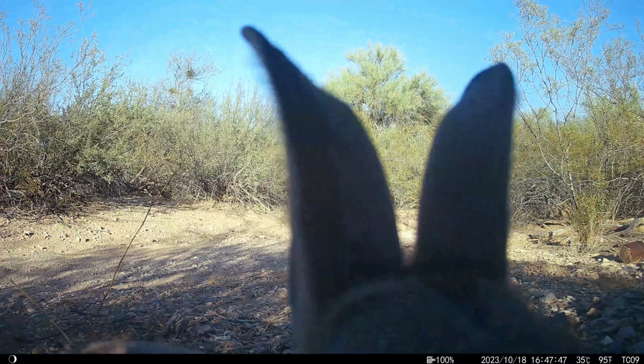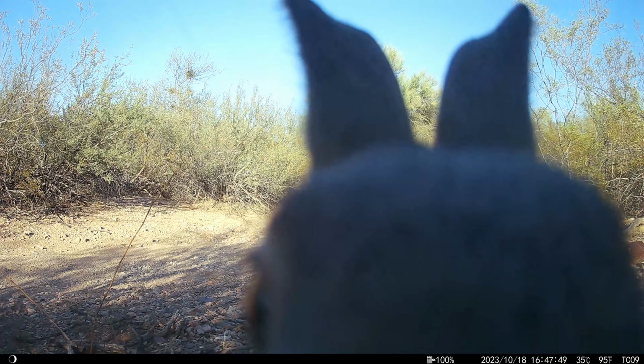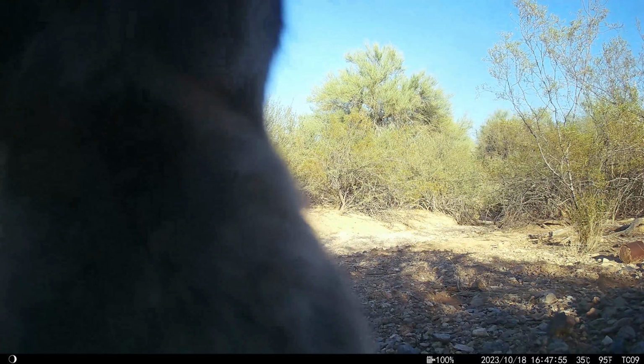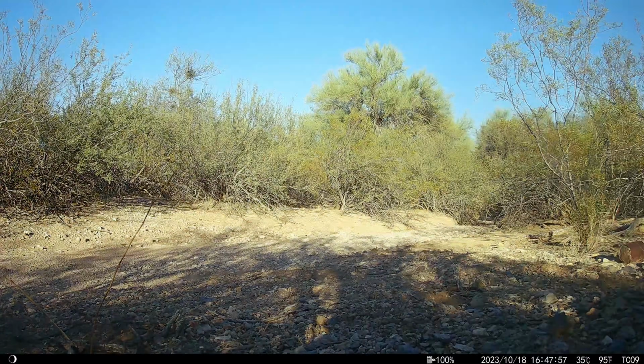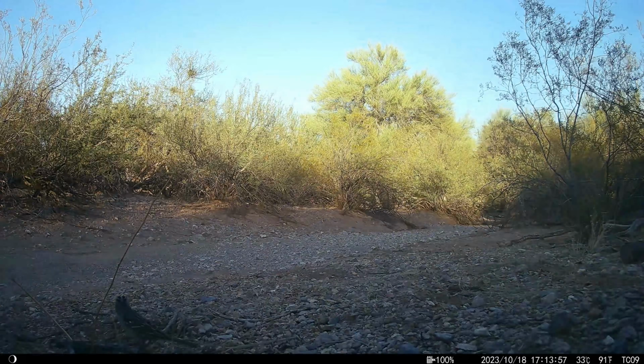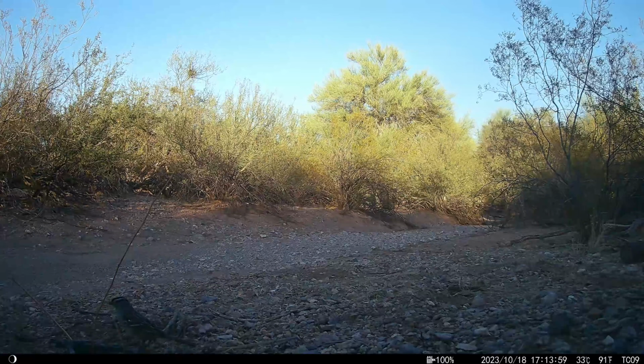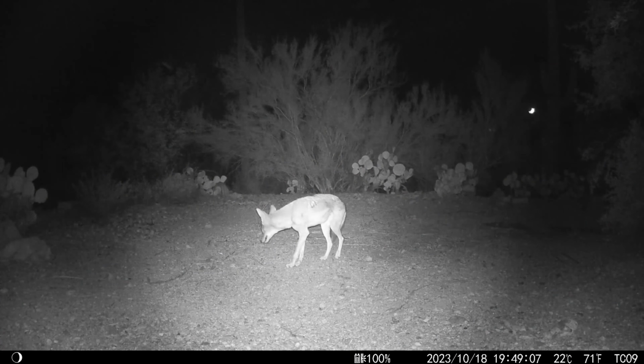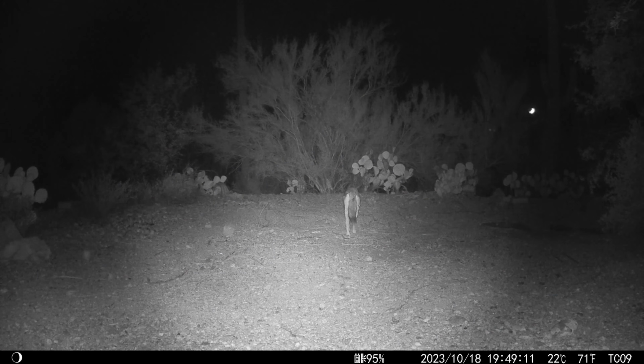Look at how thoroughly this bunny is investigating the camera. It must really wonder what this thing is, and it must smell me on it. How could a bunny ever understand what a game camera is? This coyote smells something, and then it finds something and marks it. And I went out and checked, but I couldn't figure out what it was.